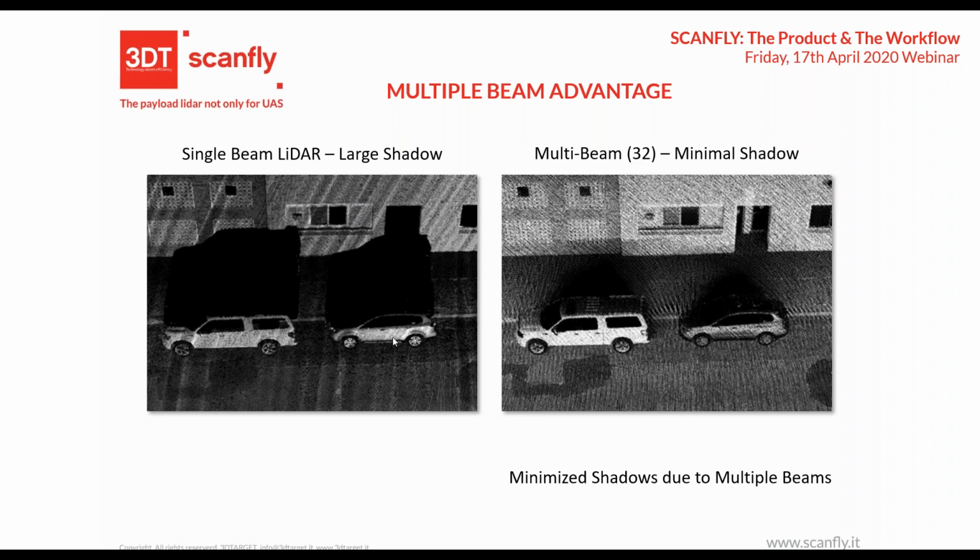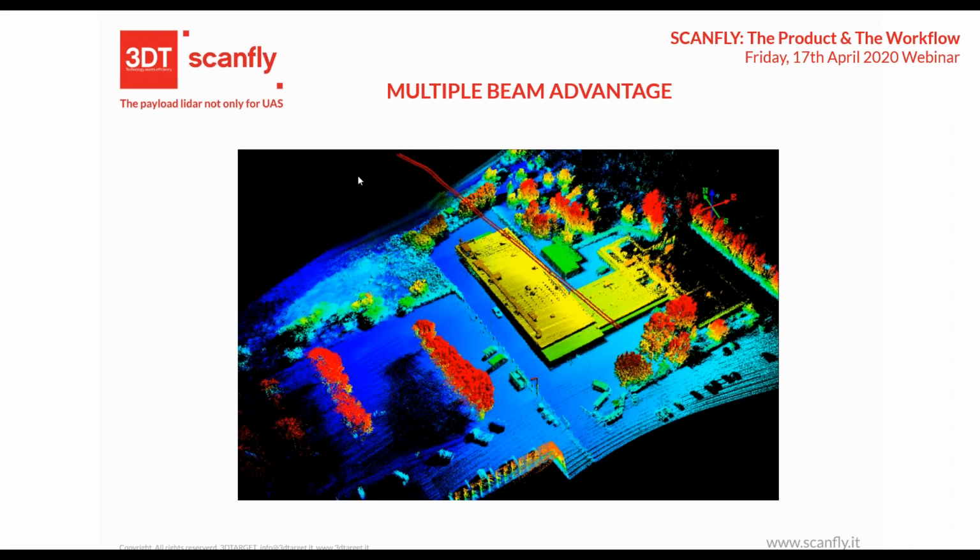And this is the difference in reality. How big is the shadow here, and how small, and how interesting is this part of the survey? You can see even inside the house, because of the different orientation of the beam, the penetration is much more evident. And this is also interesting if you think about surveying from the top.